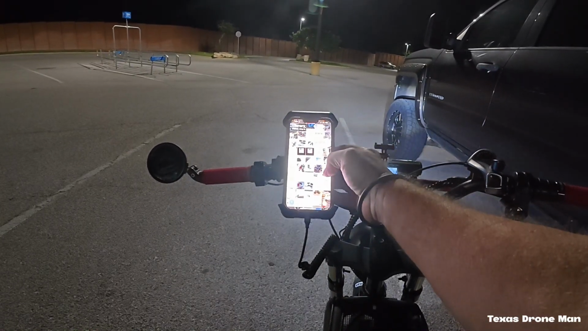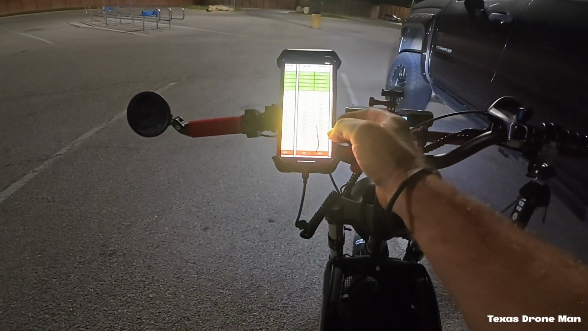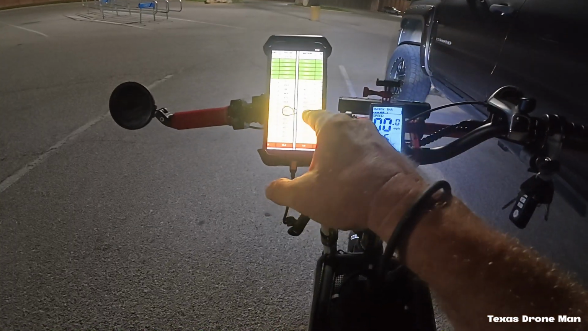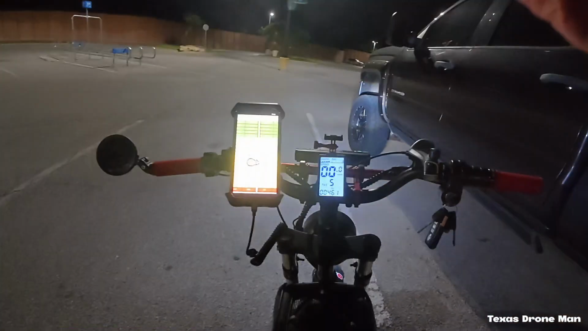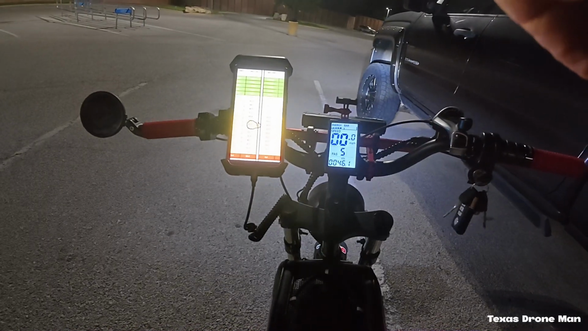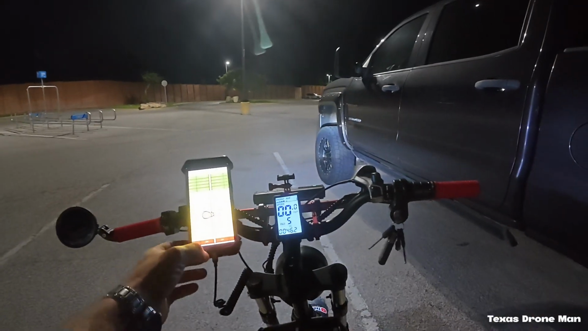Where did my graph go? There. 48 volts, 46.2 volts. It's 46. No, it's 40. I got 45% battery left, basically.